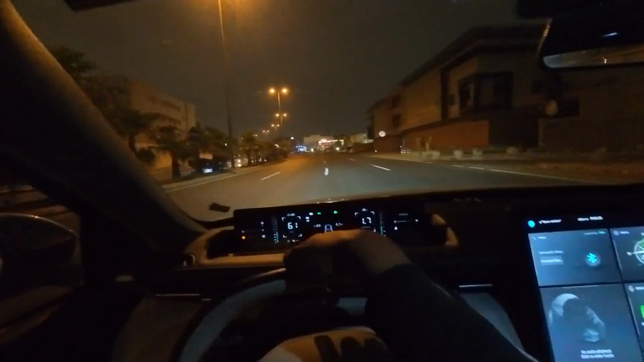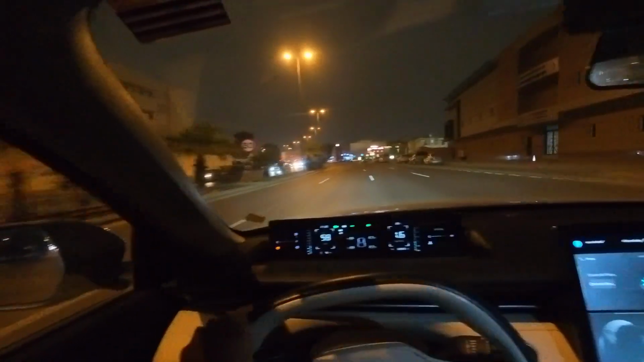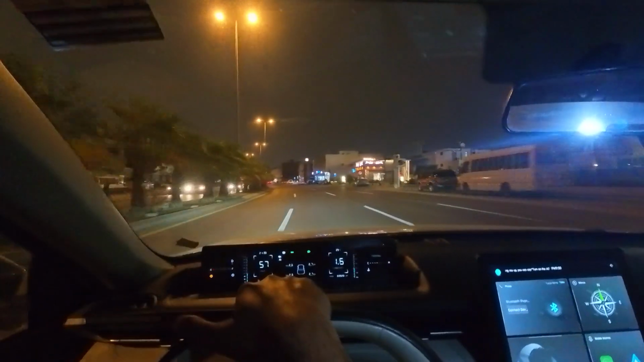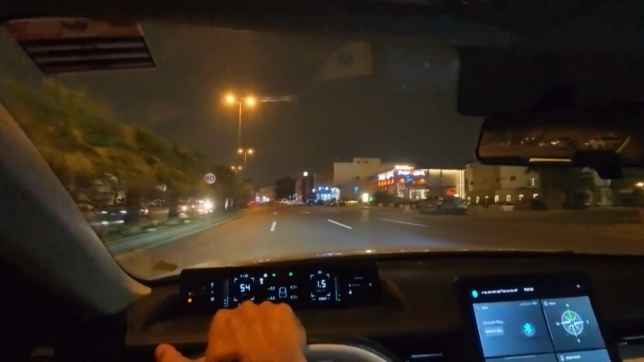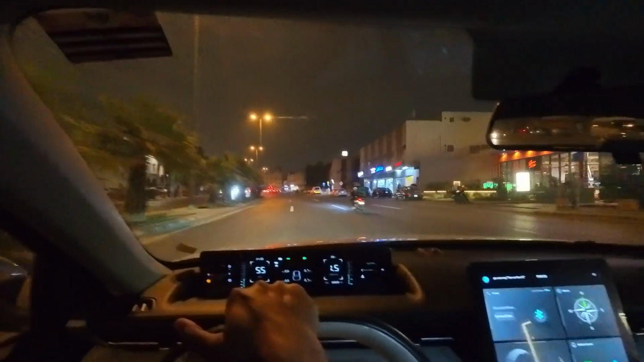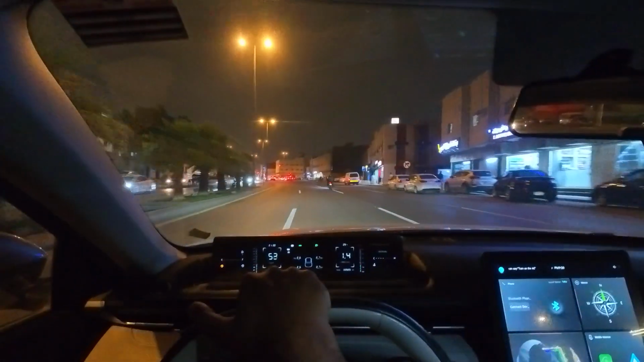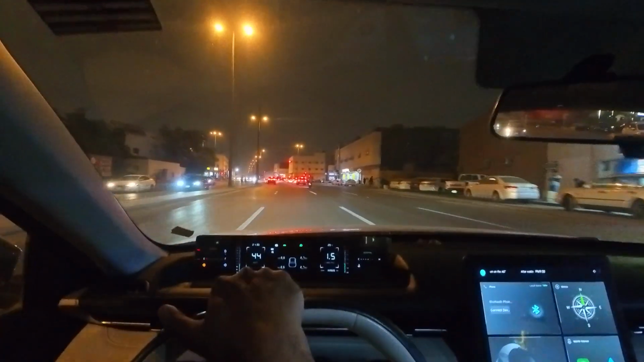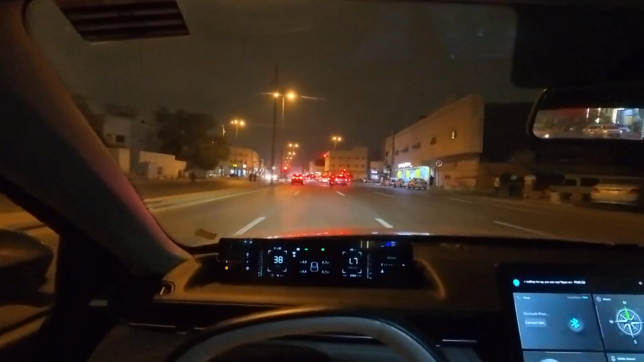So the car can give 76 kilometers with the fuel that it has, and right now I'll not be refueling the car because it's just some 11-12 kilometers drive, but in the morning I'll be doing so from a Sasco fuel station. And why Sasco?